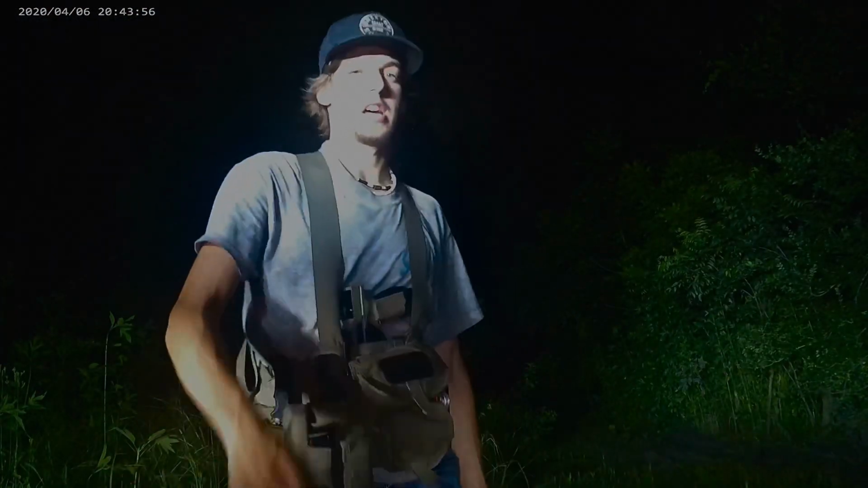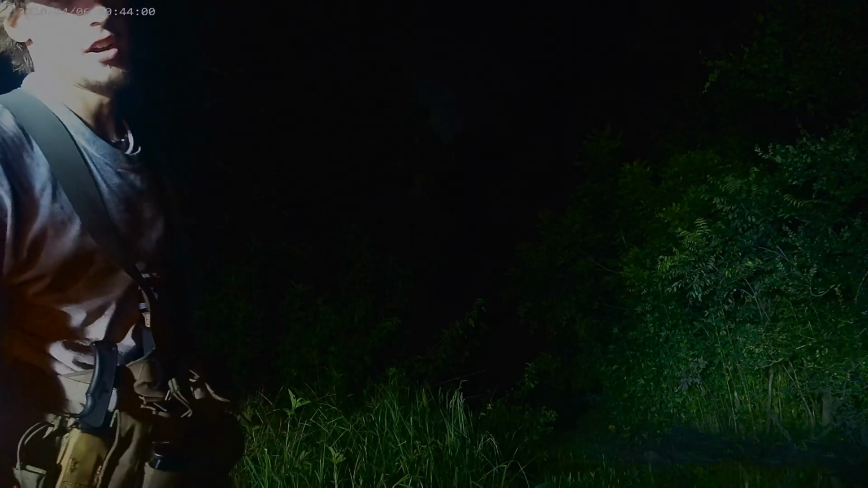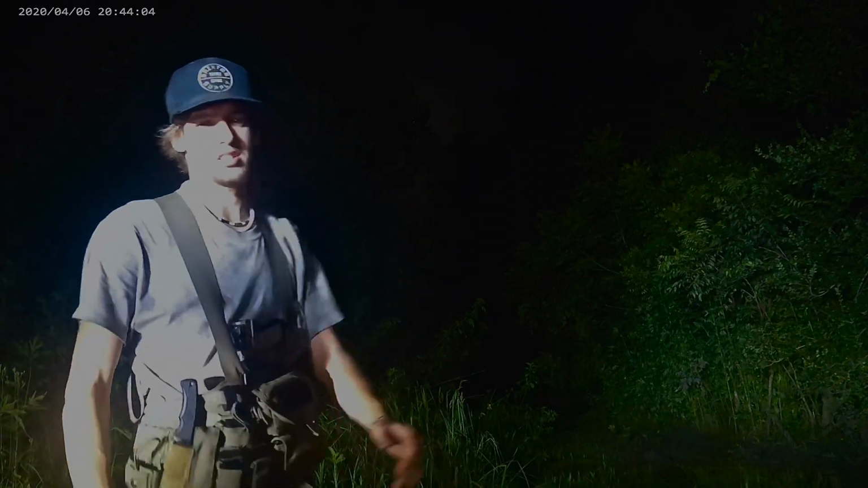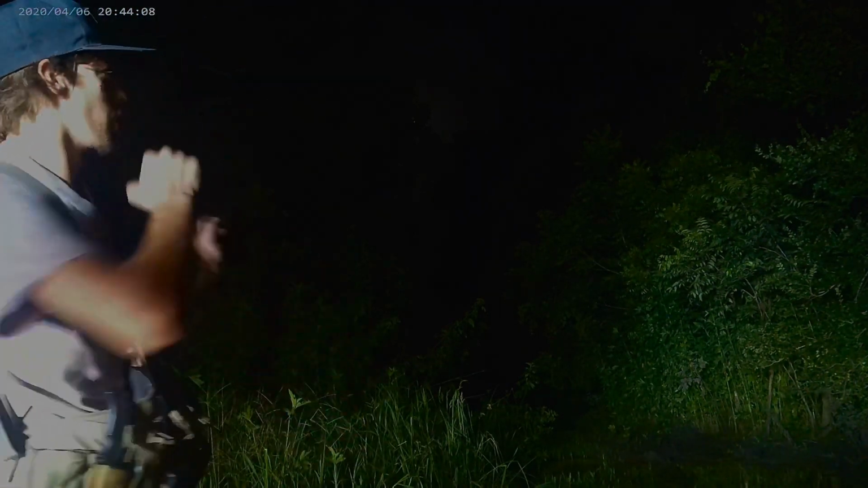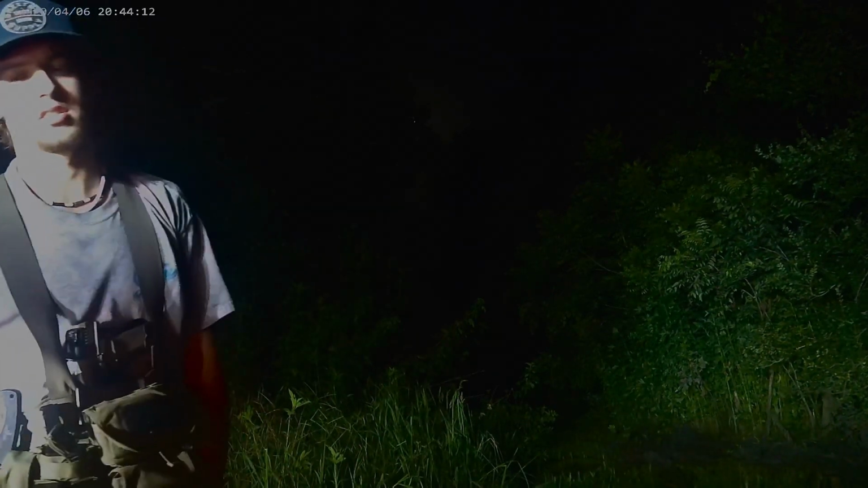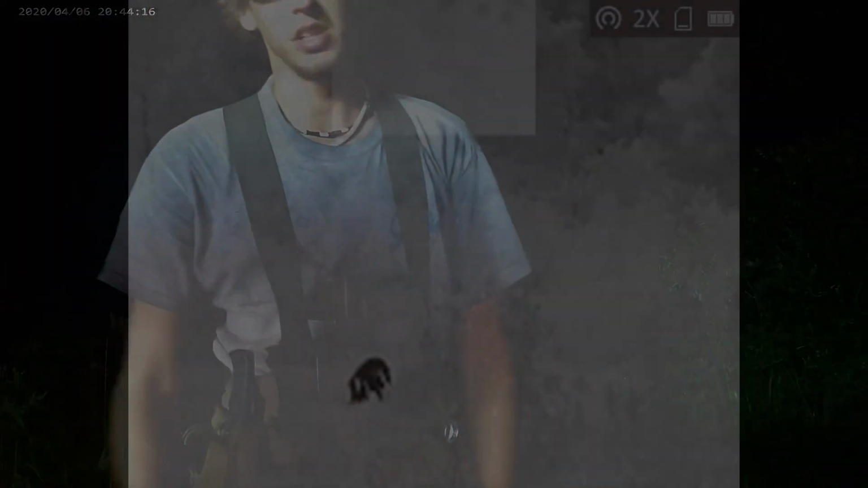Alright, so basically what just happened is we were back there and I wasn't able to get it on camera. These pigs came out maybe 20 feet in front of us, but they caught us off guard pretty good. So we're going to try to go around the other pasture and cut them off from the other side where my other game camera is. So I mean, hopefully we can get them tonight, but if not, we still got the rest of the weekend.